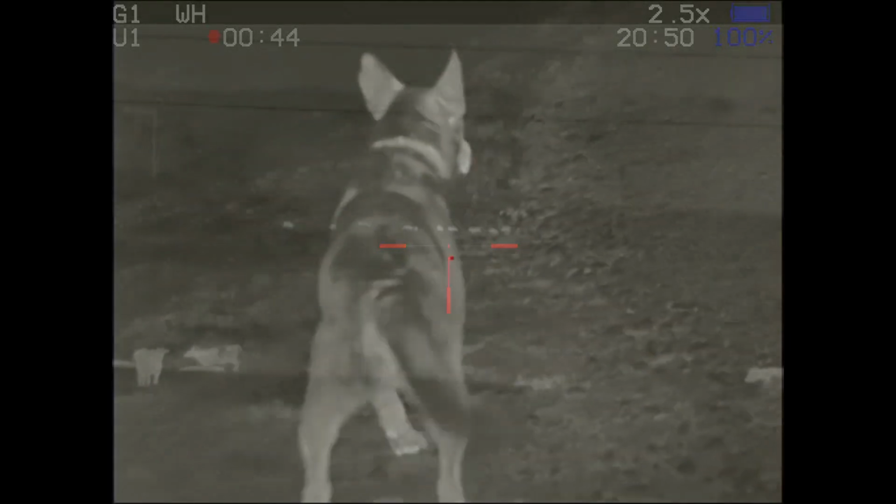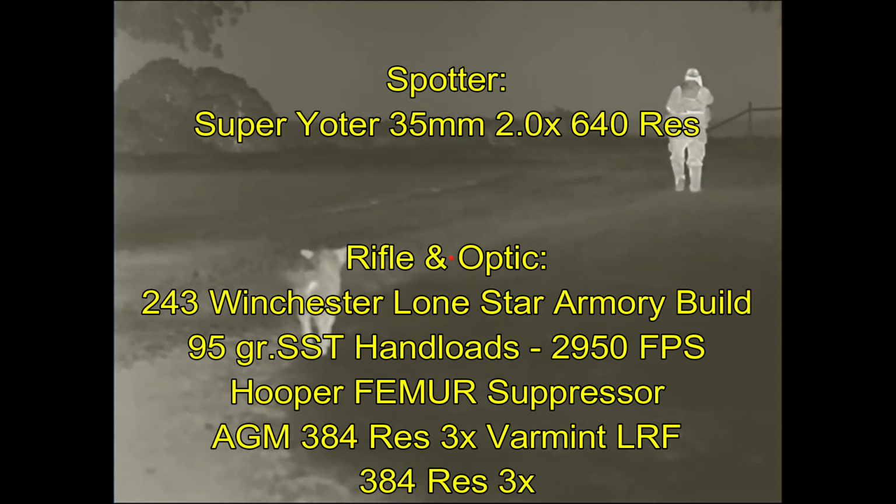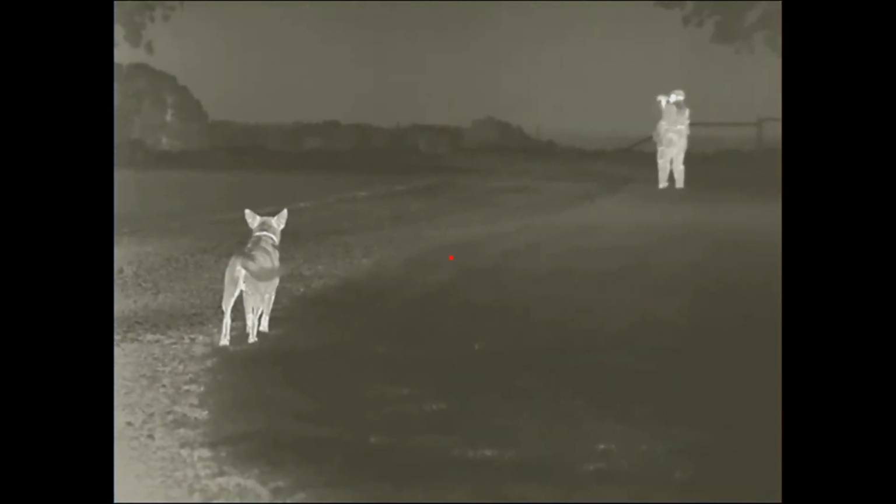We waited and watched till it got a little bit darker, and eventually the hogs just went into the woods, so we moved on to other properties. This is the gear that Ben's going to be using for the night. And the dog in the foreground is Bo. He often greets me when I'm on this property. I'm out scanning the back pastures looking for hogs.